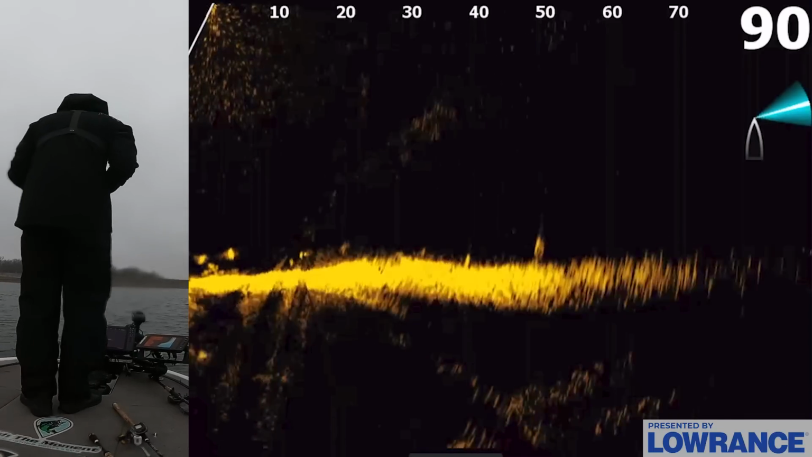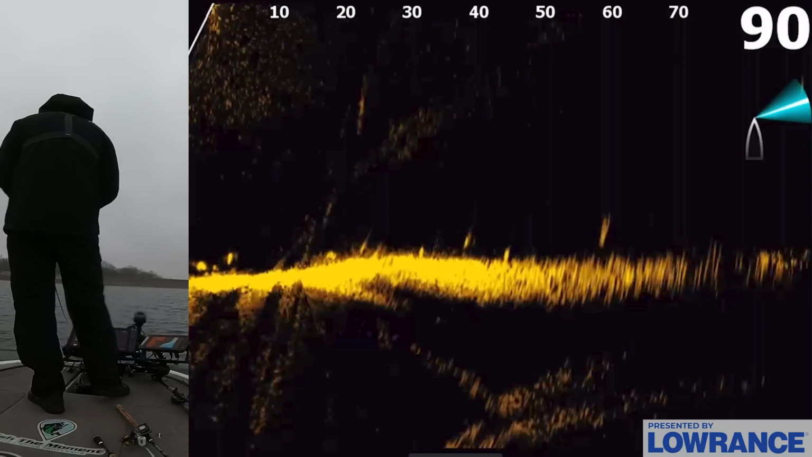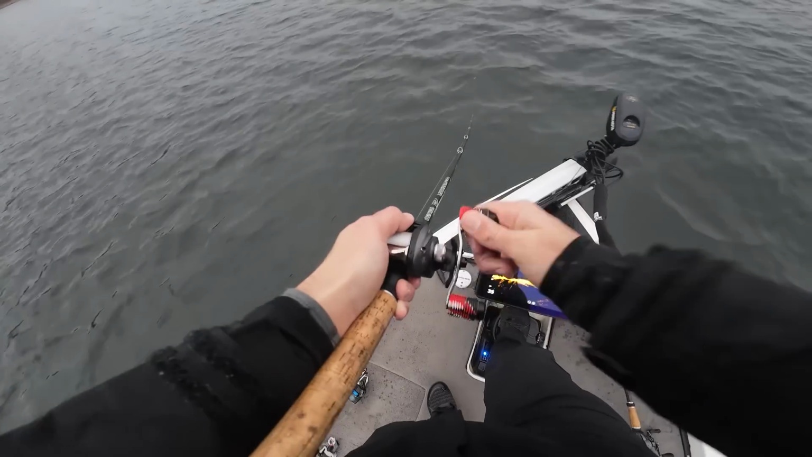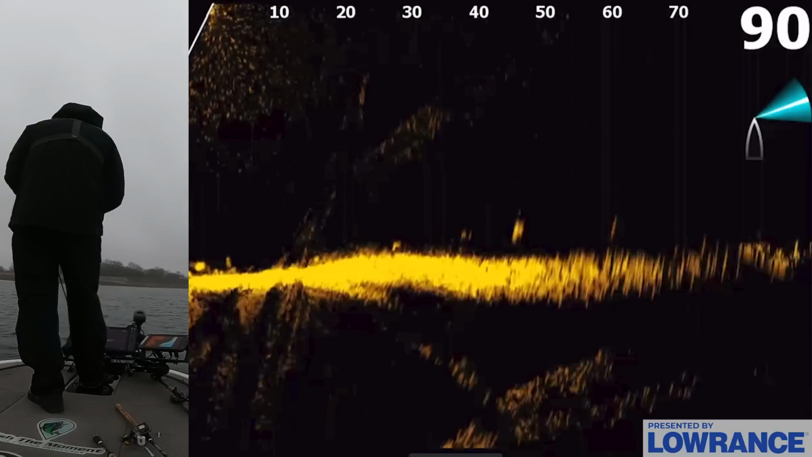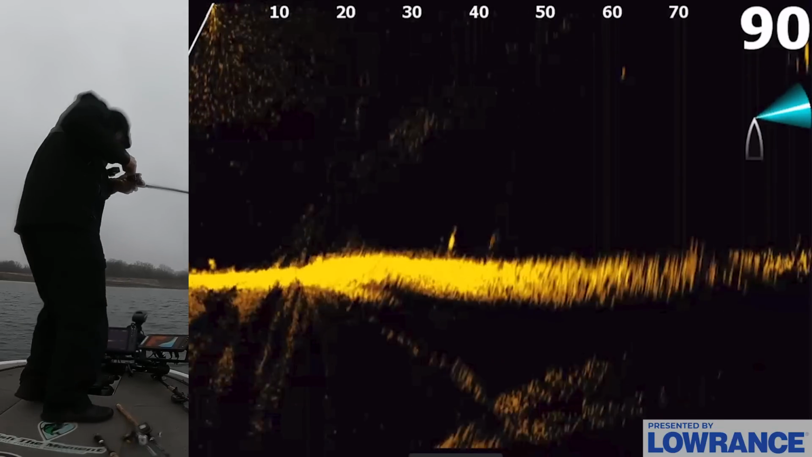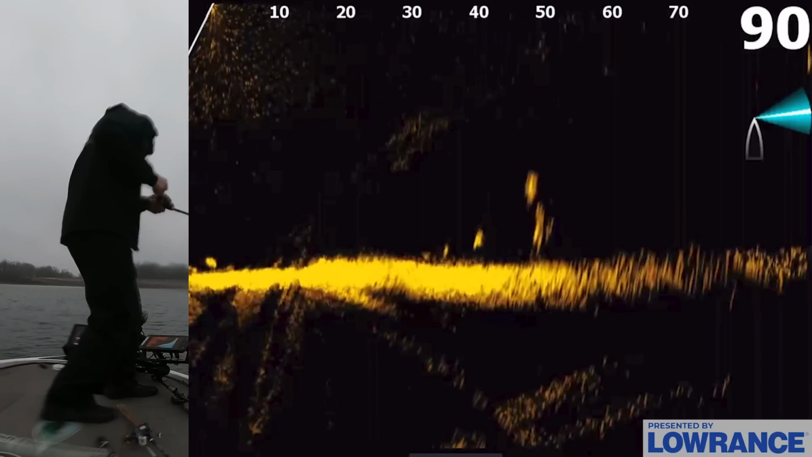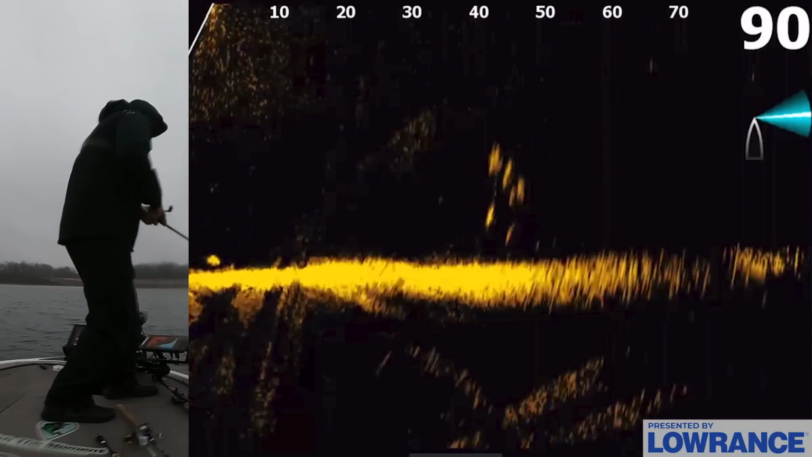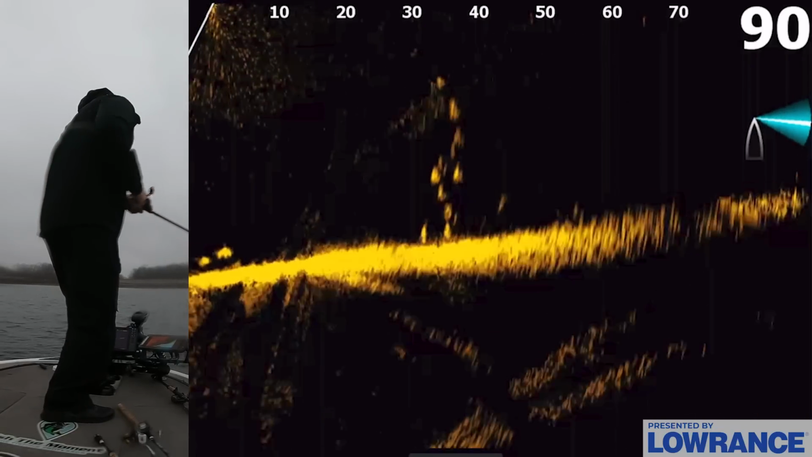Okay, another cast out here. So I bombed that thing out there, and I was just burning it. And I can kind of see my bait on live scope a little bit, or on the active target too, but not so much. Got him. And I'm just trying to line up on that group down there, fire that crankbait, work it through them. You see how many are down there, guys. I mean, there's so many following it up.